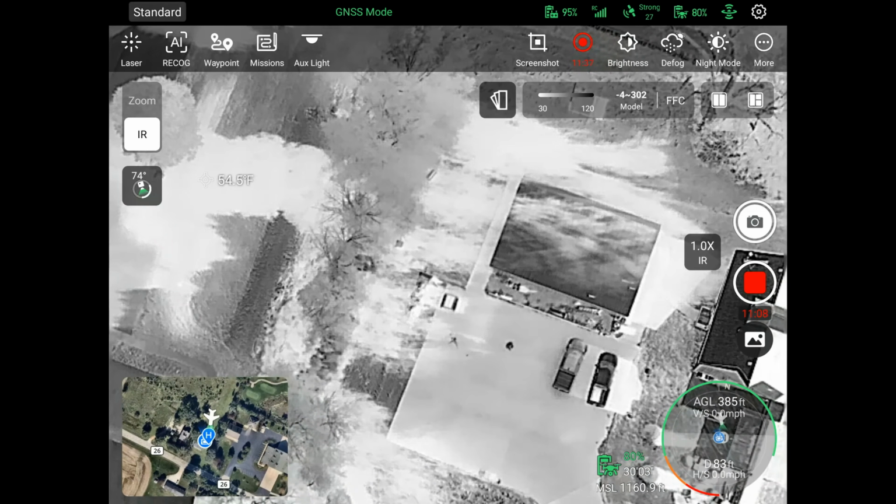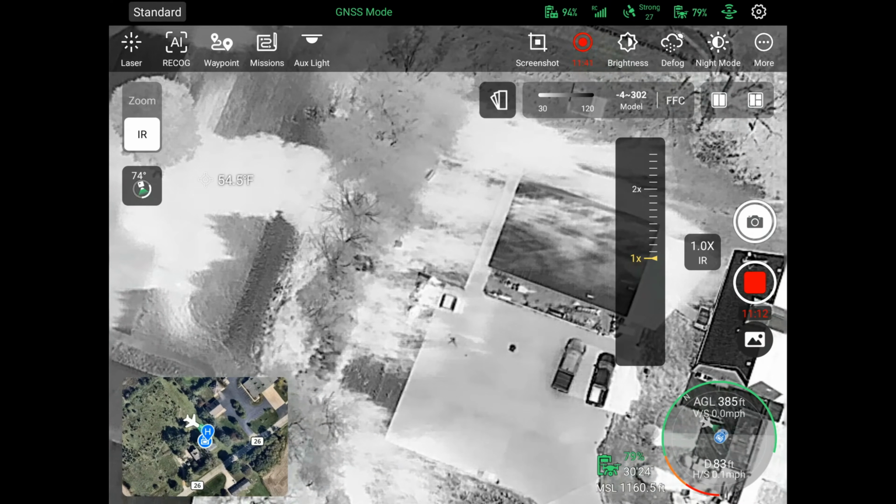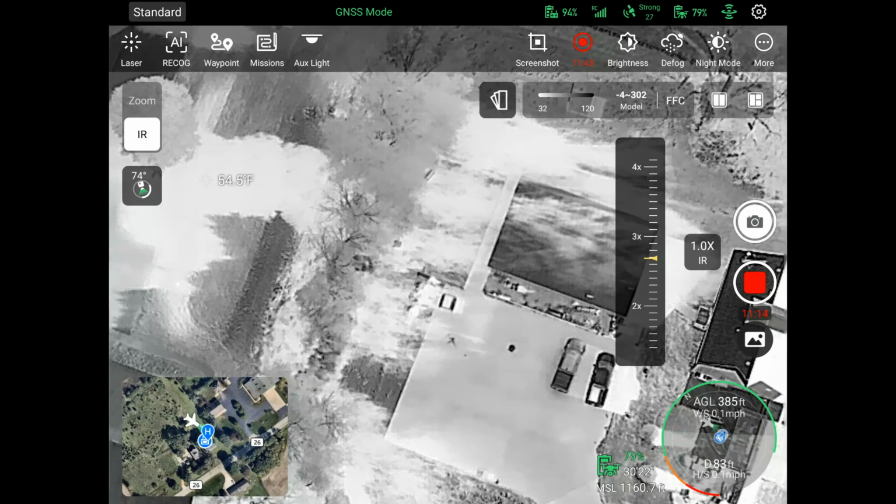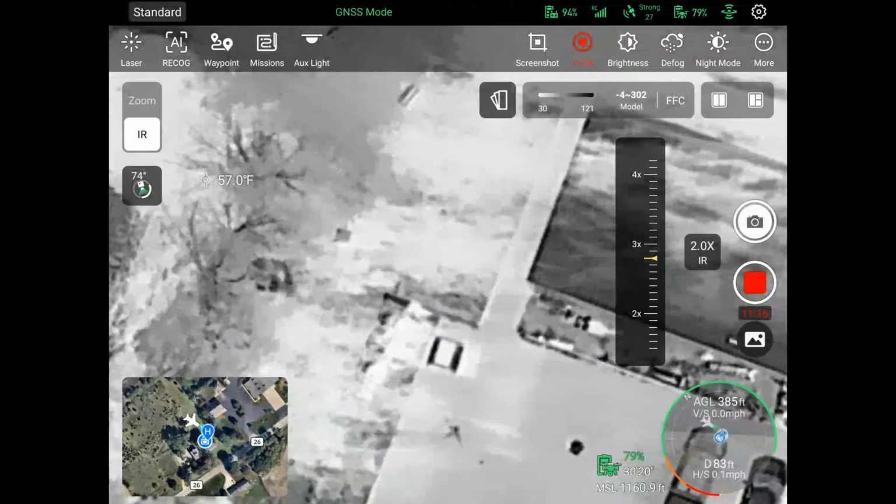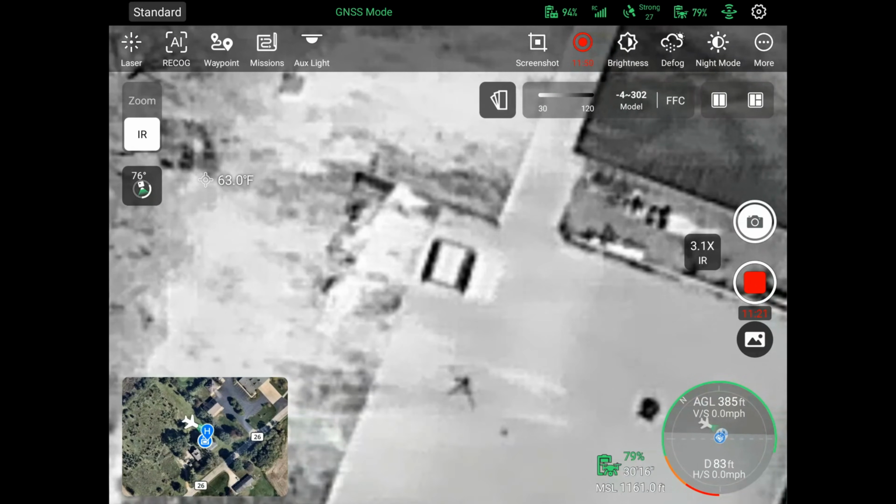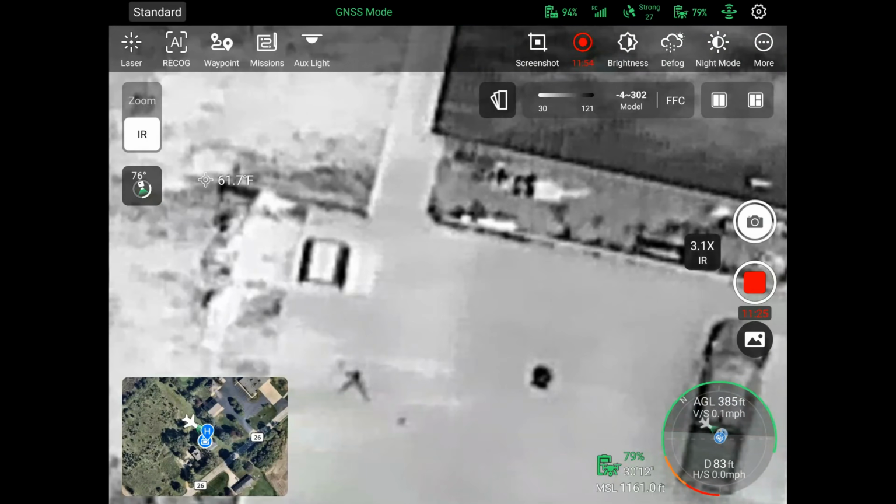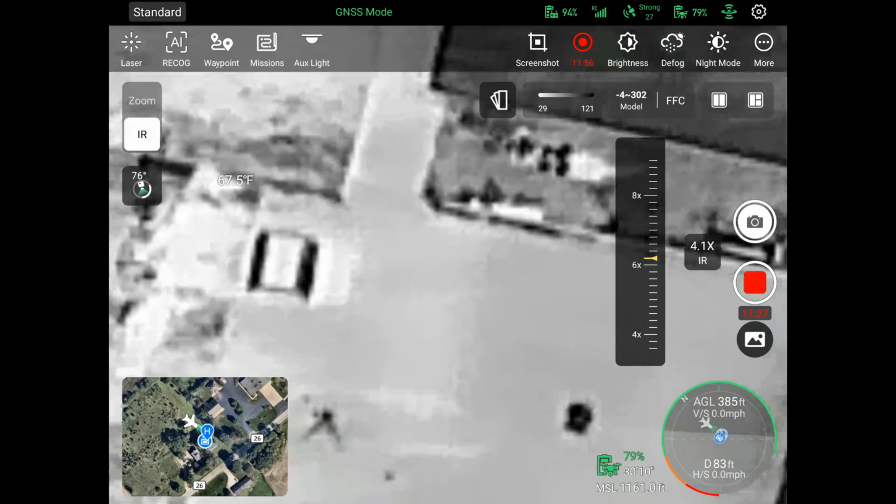just so you can see that the thermal does a great job. It's also got, you can zoom as well. I believe it's 16 times on the thermal. And that obviously is going to get really blocky the more you zoom in.